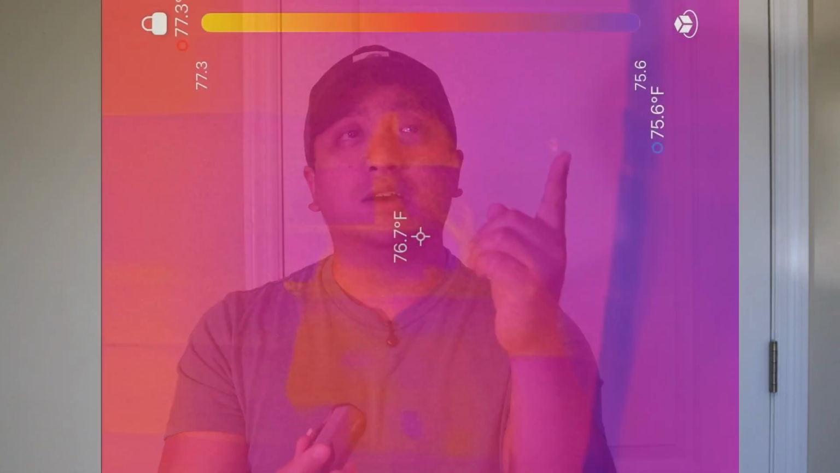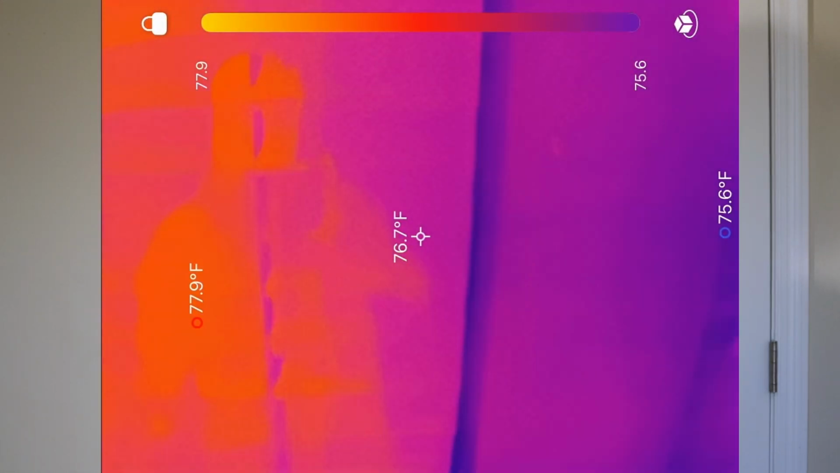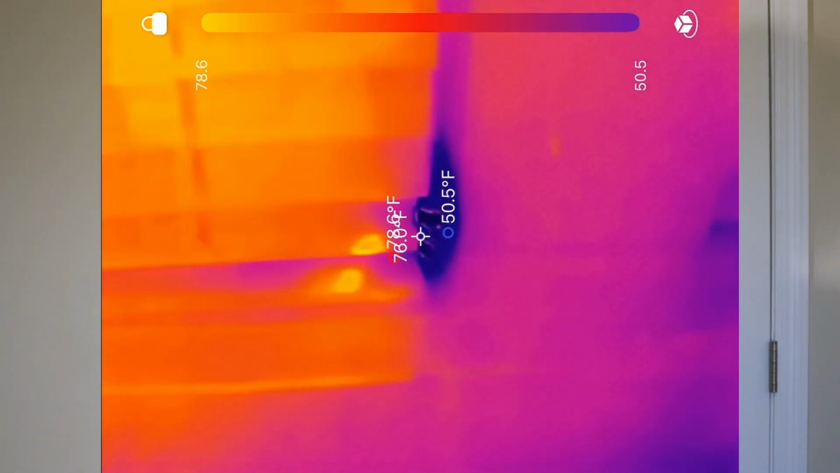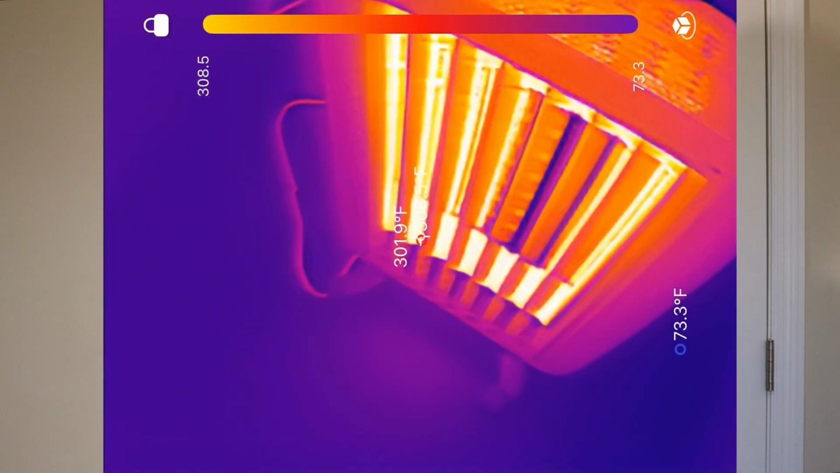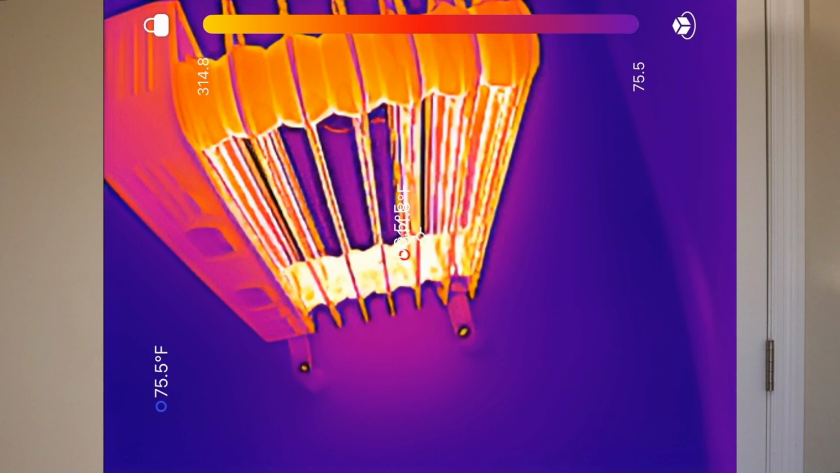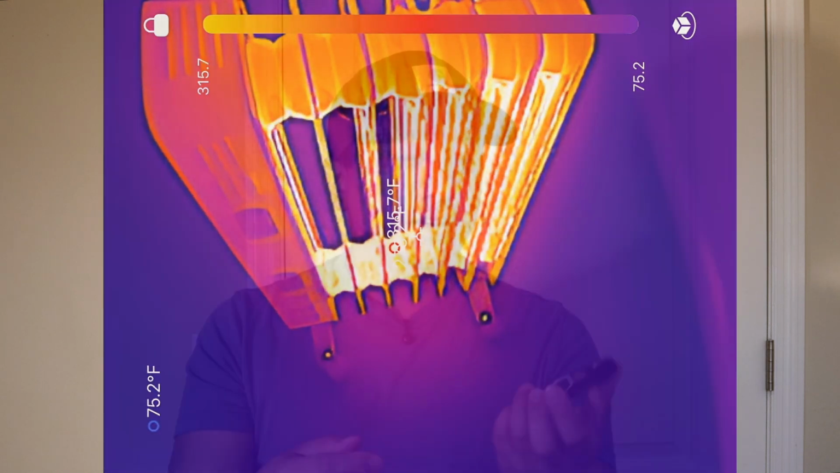So there's a variety of uses for this thing. I got it initially because my room was getting cold. I knew the leak was coming from the window, but I couldn't pinpoint where. I pointed this thing at the window, found out exactly where that leak was coming from, and I was able to fix that issue. I've even used it to compare two space heaters to figure out which one got hotter faster. You can even use it as a makeshift security camera, because if you point it out at the backyard, you can see the animals or anything else that may be rustling back there using the thermal imaging. So a variety of uses.